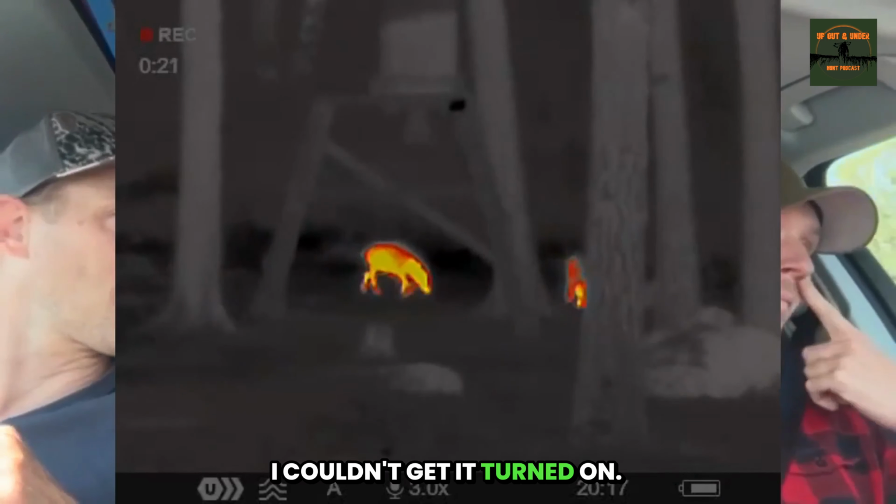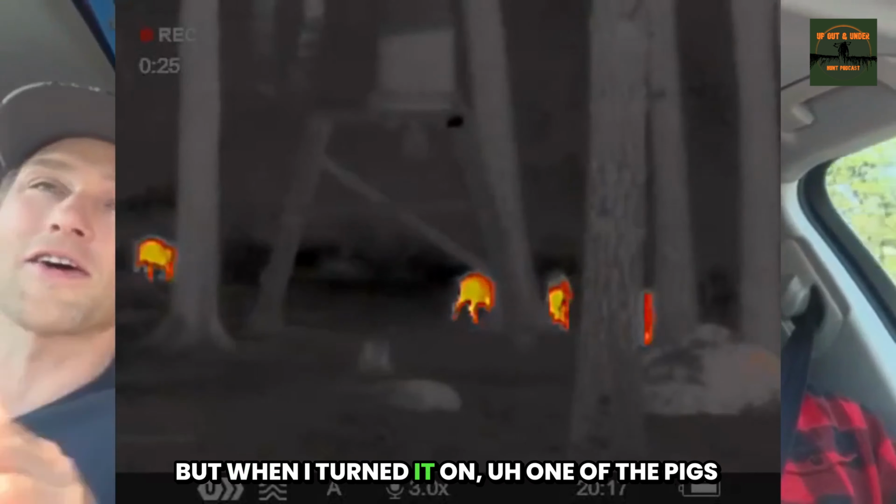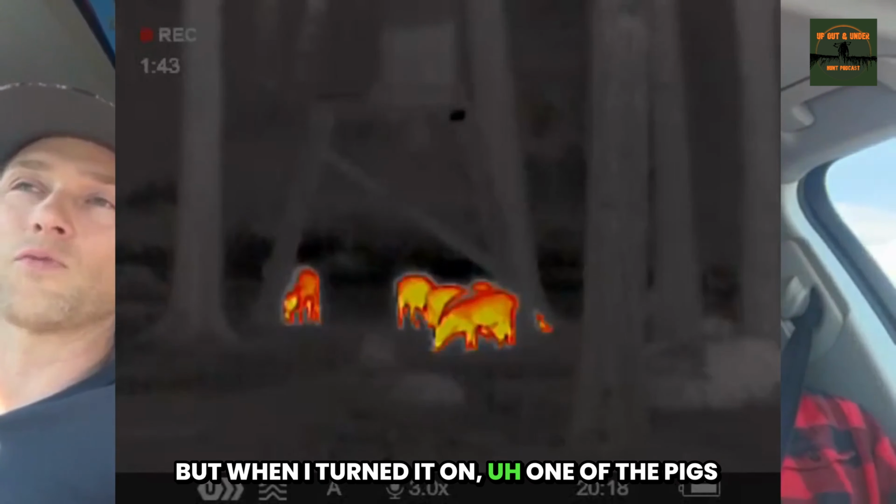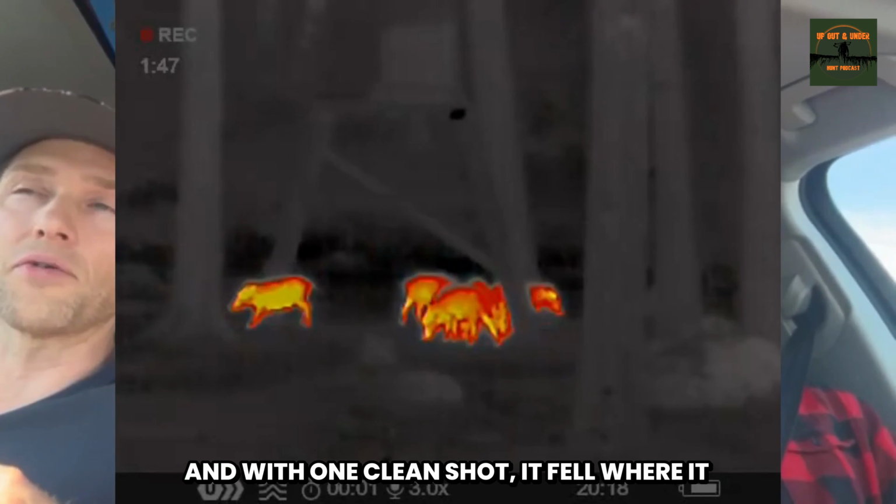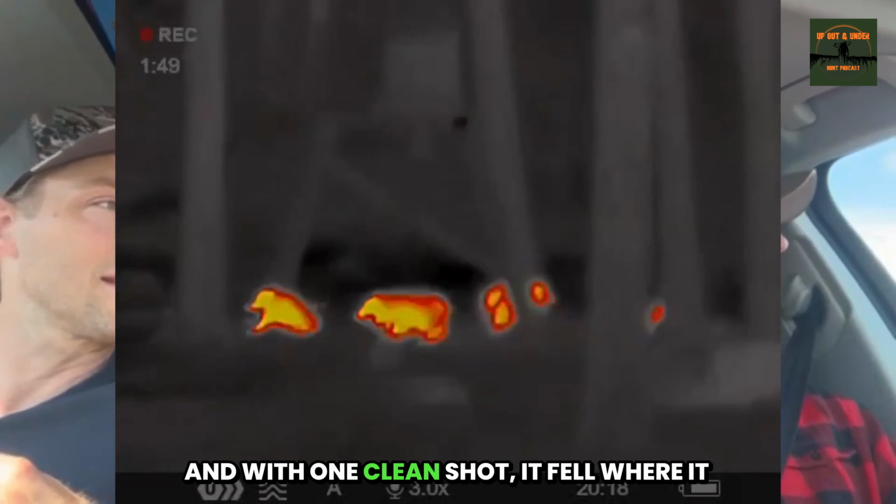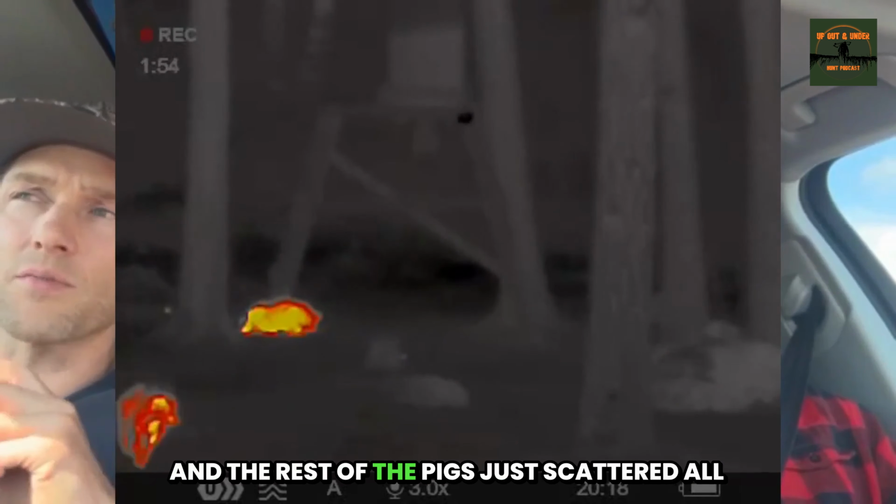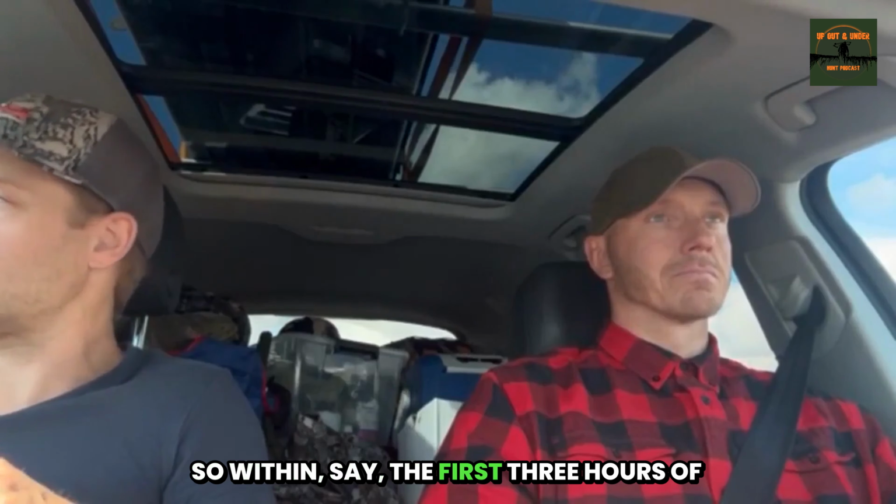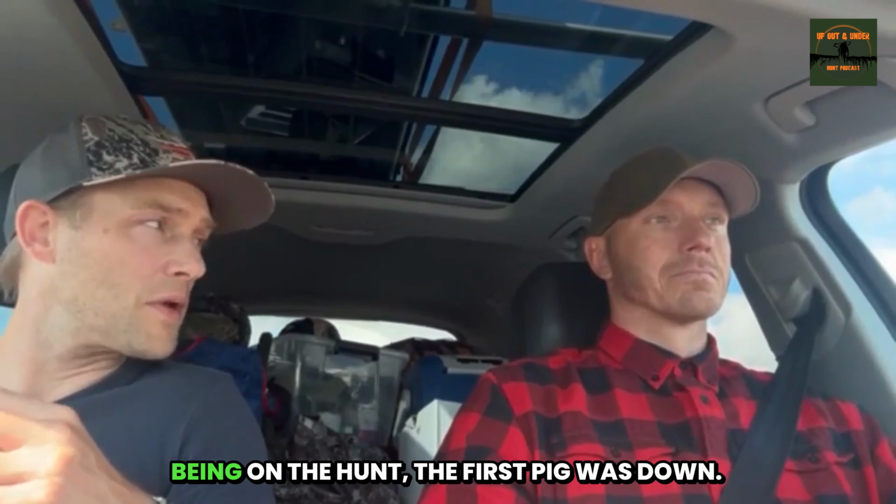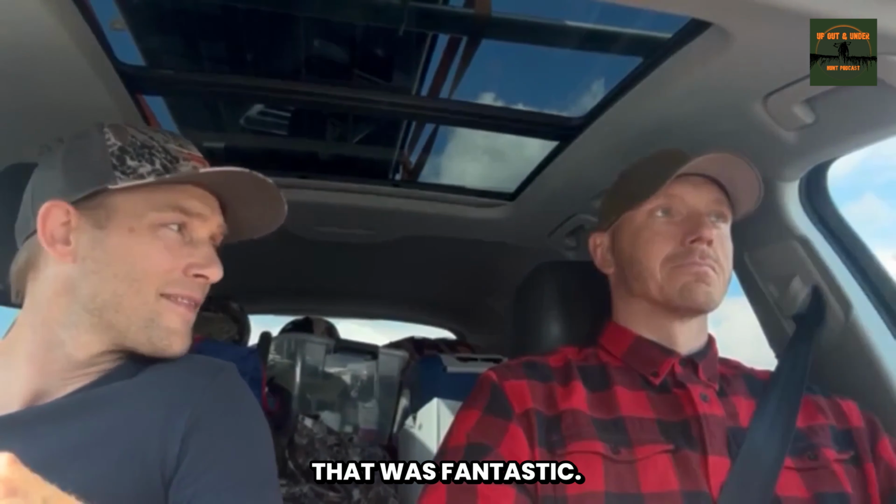I couldn't get it turned on, so it also took a bit of time. But when I turned it on, one of the pigs stepped away from the other ones, and with one very clean shot, it fell where it was hit, and the rest of the pigs just scattered all over the place. So within, say, the first 3 hours of being on the hunt, the first pig was down. That was fantastic. Really, really good.